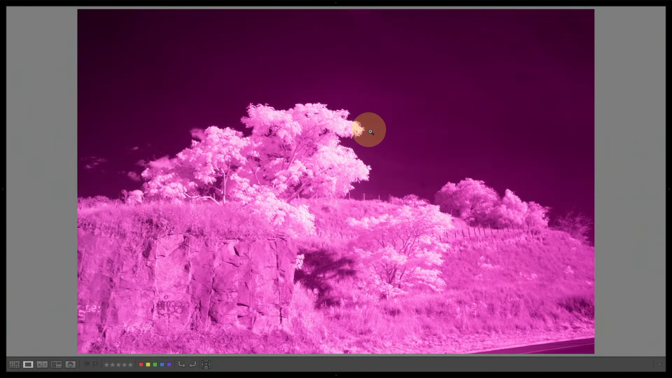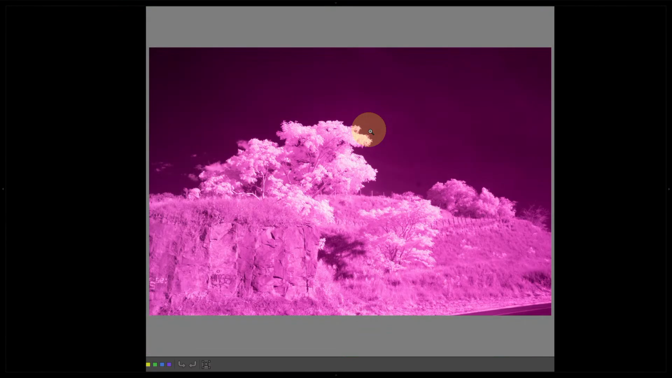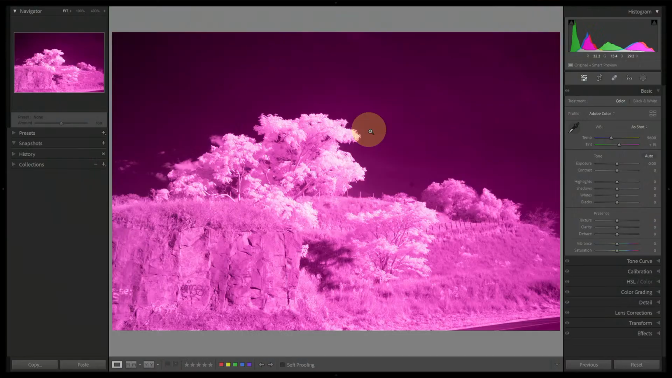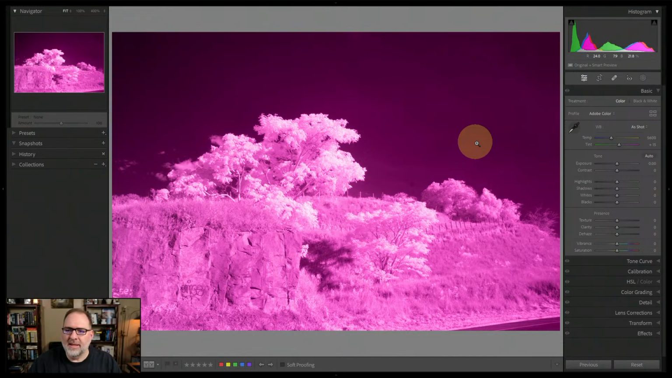Okay, here we go. And I'll pull up the develop module and switch back. All right. Let's take a look here and see what he had to work with. So you can see, this is what you would normally see with a deep infrared image. They tend to be sort of on the purple magenta is the way the sensors capture them, but they're definitely